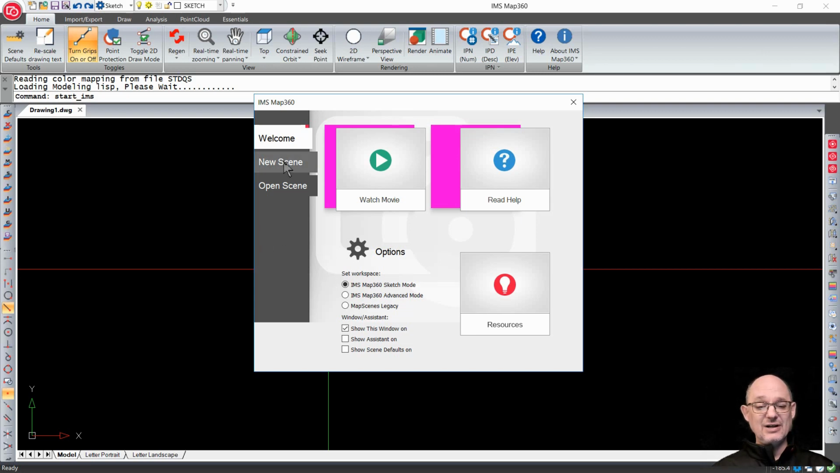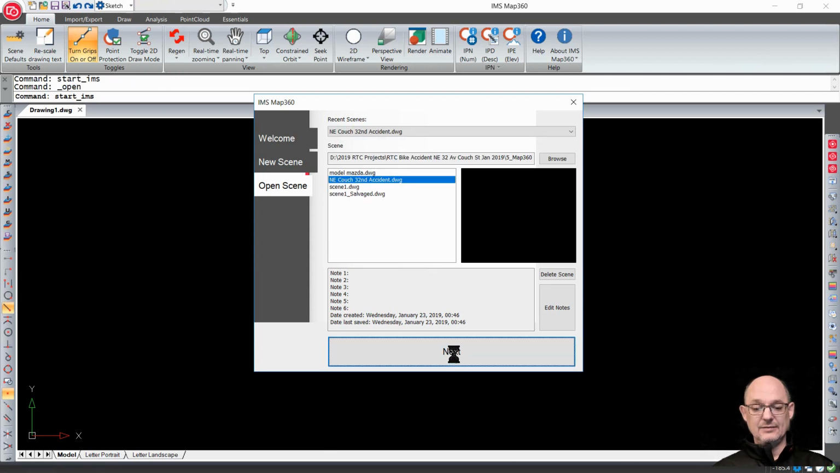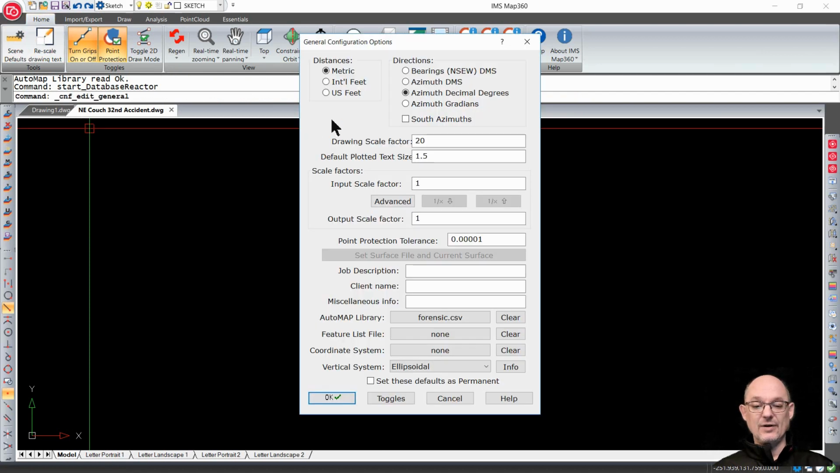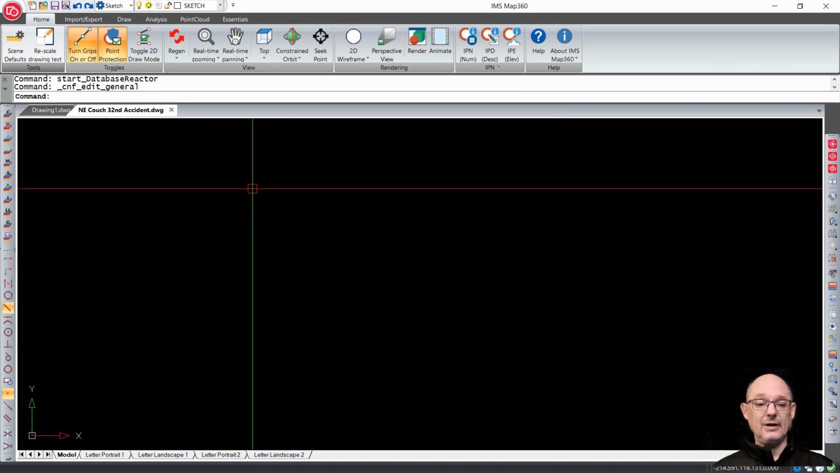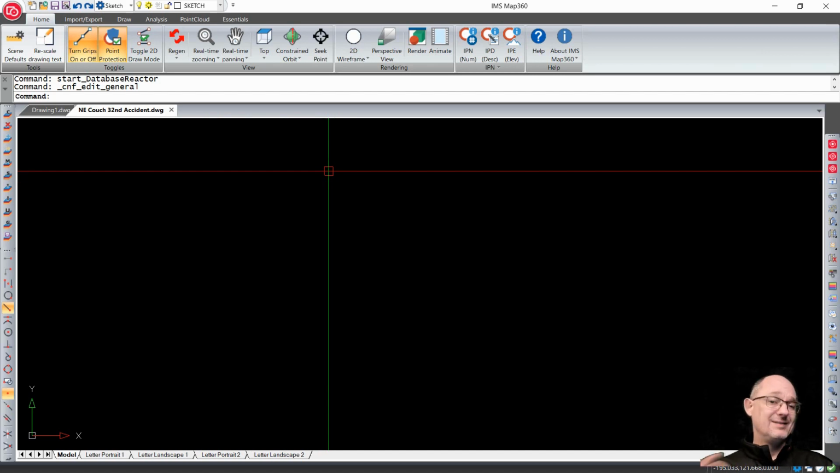So after you set your scene up, here's my 32 and Cooch one, accident. You want to basically go to your home tab, get your scene defaults, and verify metric or US survey feet. So I know that this is particularly ready to run metric to metric, and that's the number one thing to be cautious of. And we need to now set up a 0 point and run a line. So let me step back and show you the PDF handout sheets and line those up so you kind of can learn along with me.